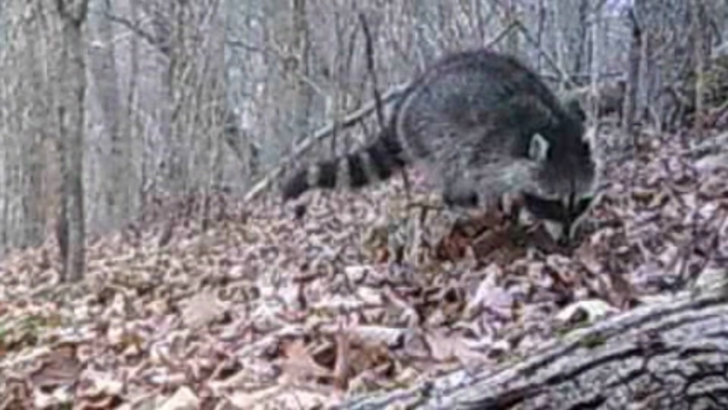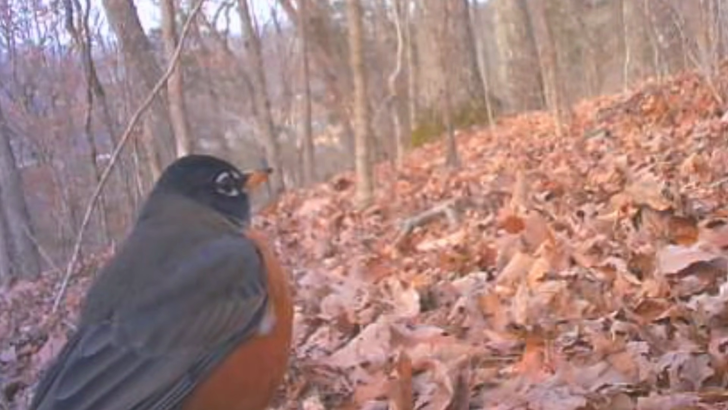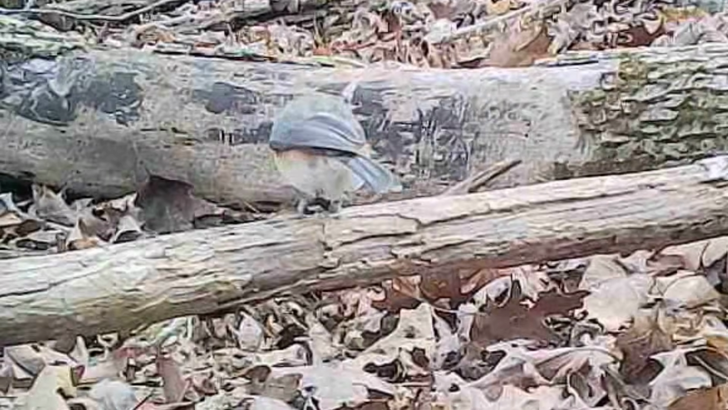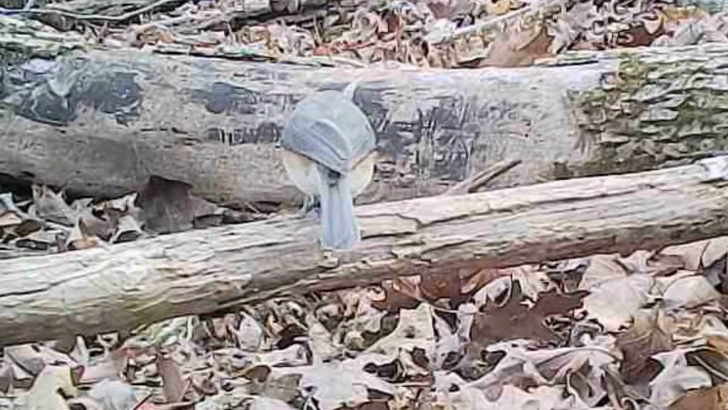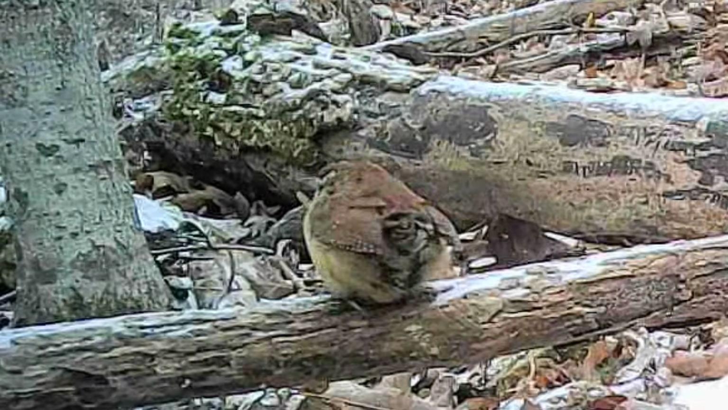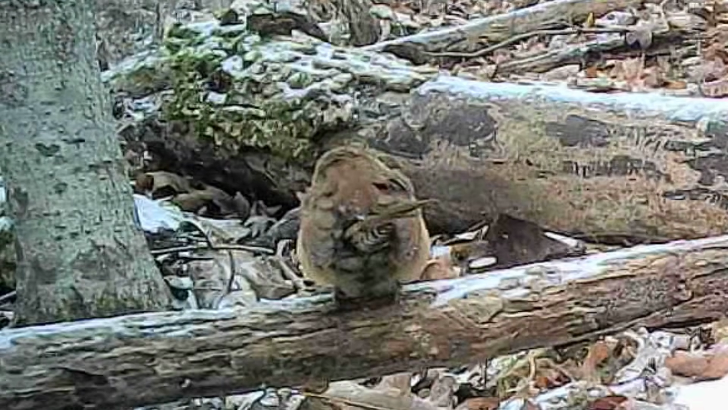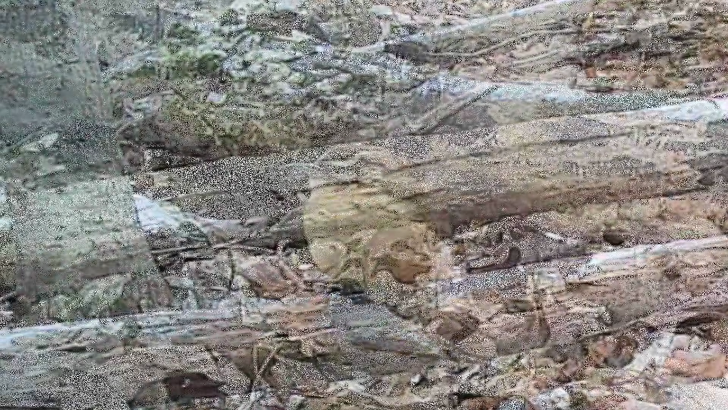And the little birds, after the snow's gone, they go back to these woods. Little robin. And at the acorn pile, little titmouses, little birds working. And a little Carolina wren. This is their home year-round. And a little chickadee. Precious little songbirds.